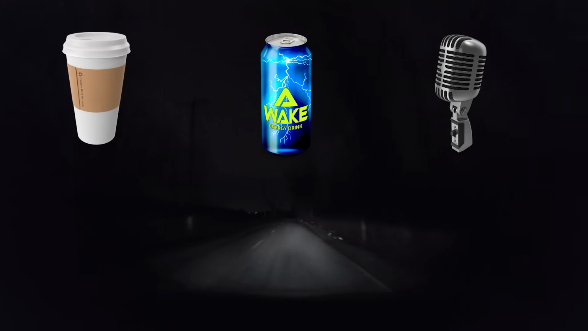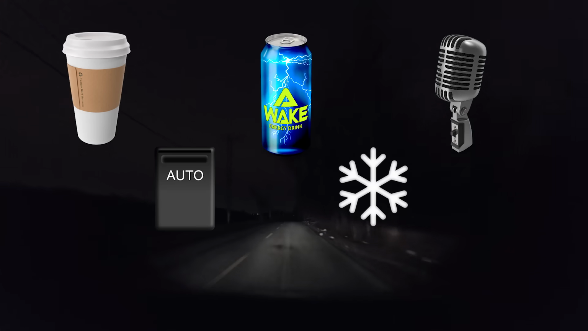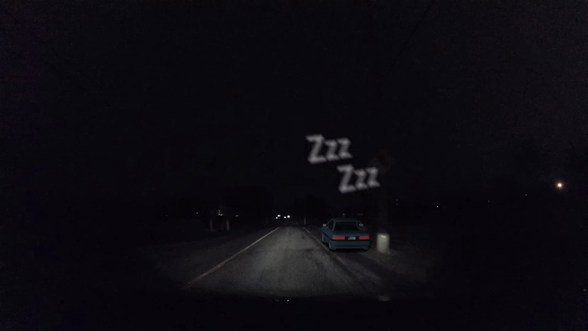Things like drinking coffee or energy drinks, singing out loud, opening a window or turning on the air conditioning to stay awake are myths. The only thing you should do if you feel tired is to stop somewhere safe and sleep a bit. Don't stop on the side of the road to sleep though. That's obviously dangerous and illegal in most places.